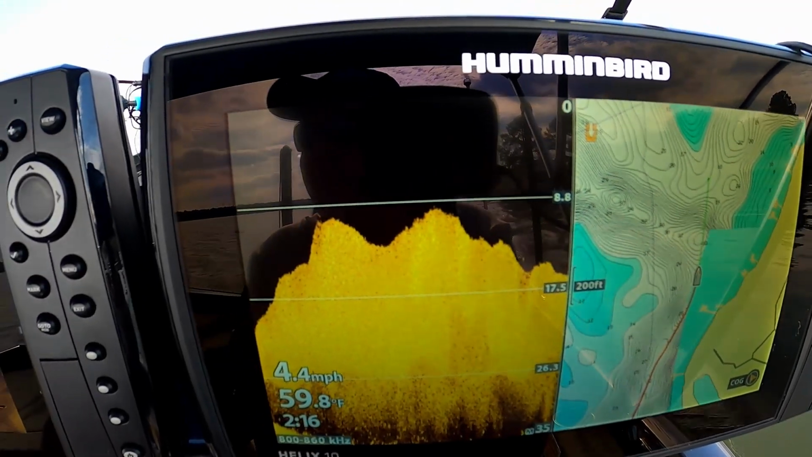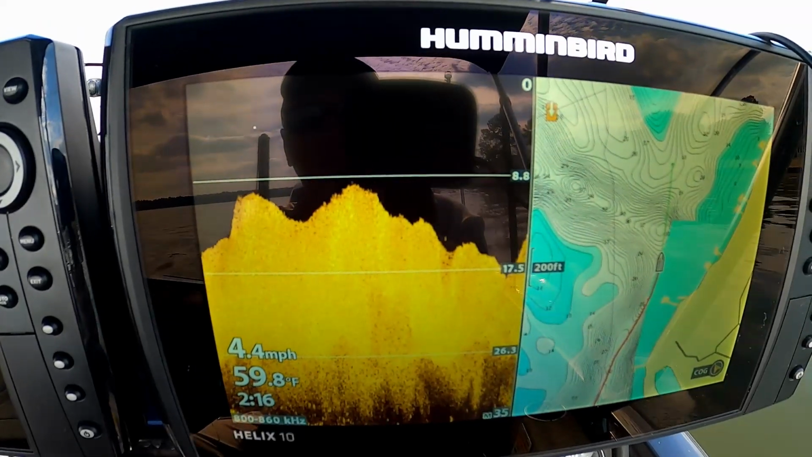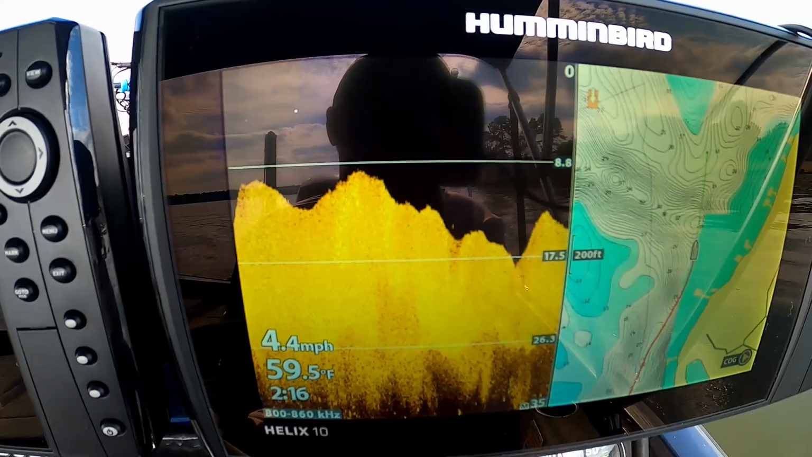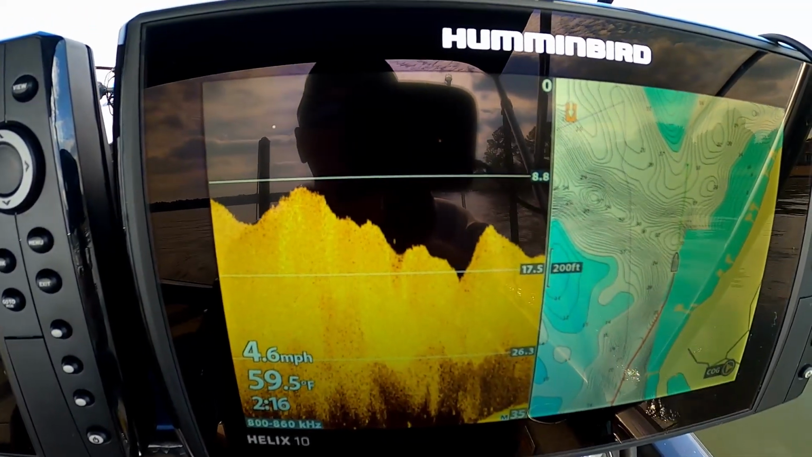From 8 feet to 40 foot, solid shad. Can't even see through them, they're so thick. Be a good place for there to be fish, but I tell you what, there are so many shad it would be nearly impossible to fish for them.